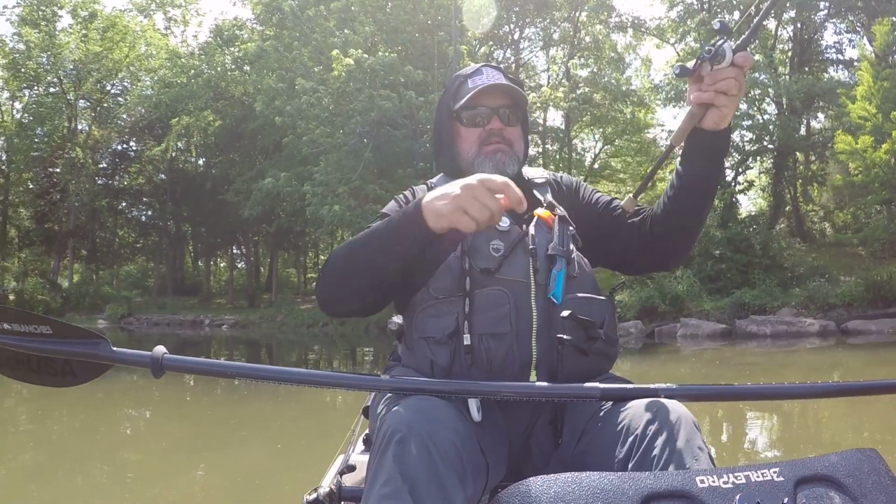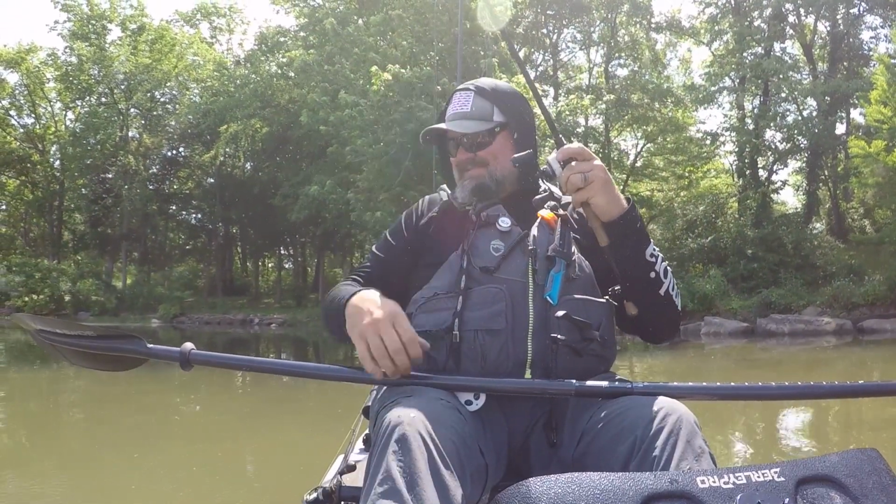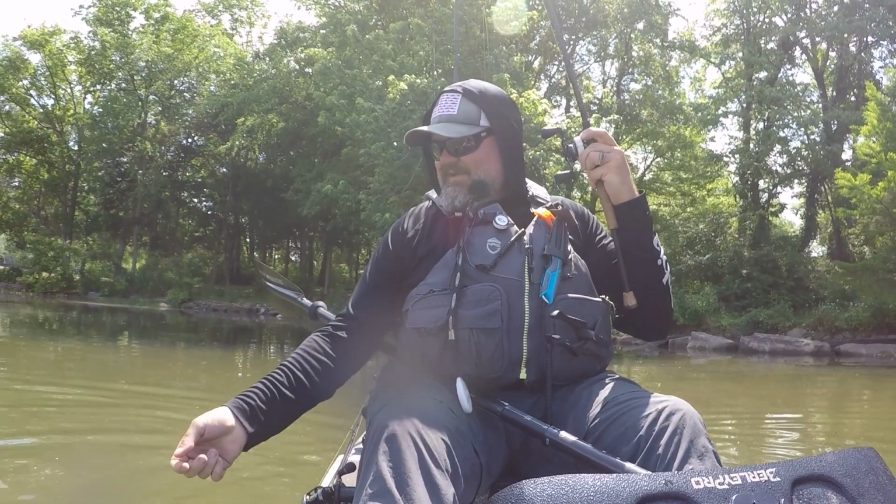Oh, there he is. He came out and ate it right at the boat. That was pretty cool. I saw him coming and was about to pick it up out of the water and dropped it back down, and he ate it.